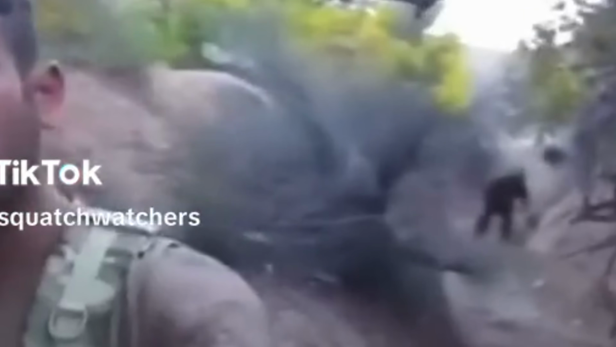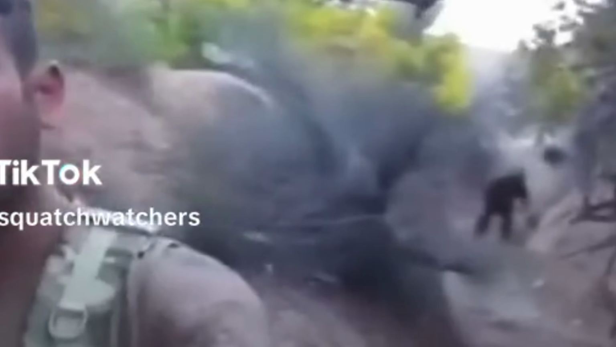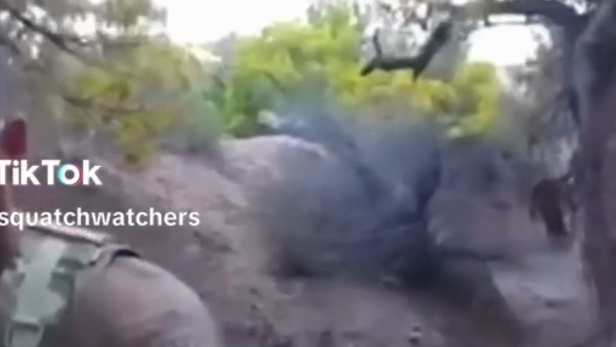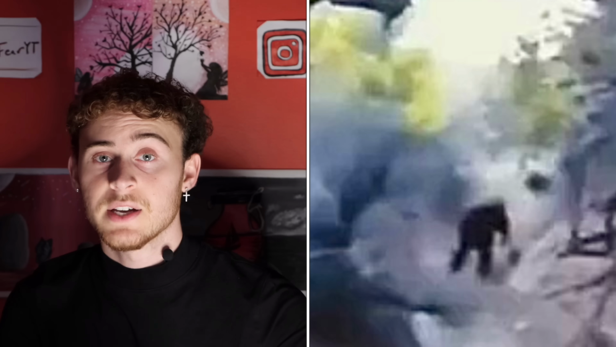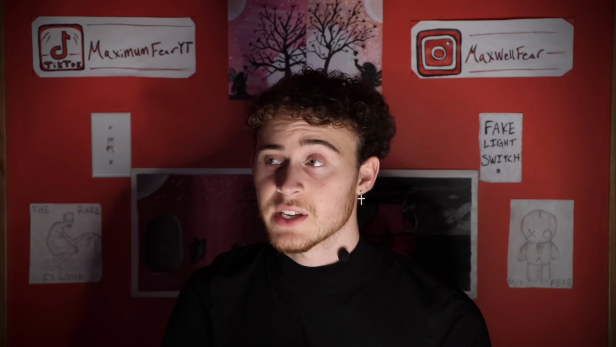Zooming in and taking a closer look, the creature certainly resembles a Sasquatch, with its dark coloration, wide stature, and broad shoulders. And it's hard to make out how truly tall it was because it's pretty far in the background. But it is estimated to be a good amount taller than the man who's taking the video. And this encounter just took place on February 21st, so there's still some investigating that needs to be done.